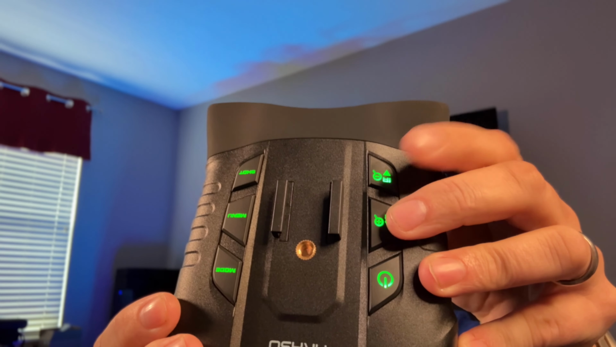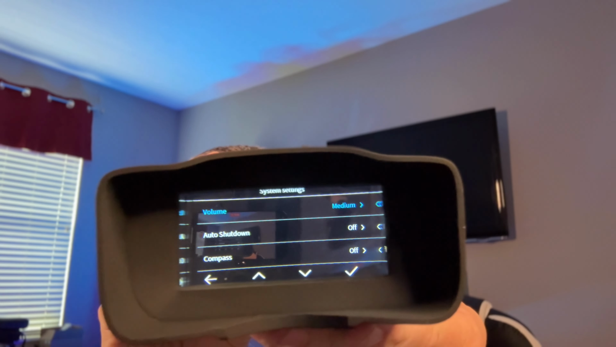Now you can turn the button lights on and off. So as you can see, they do illuminate, which is nice. So if you're in the dark and you tap a button, the lights come on, but you can turn that on and off. So if you want to save battery, or if you don't want to expose yourself, if you're being sneaky with these things, you could turn off the button lights. You can also make the screen off time different. So you can make it so your screen stays on so that you can always see it. You could set a timer so that it's going to auto shut off.